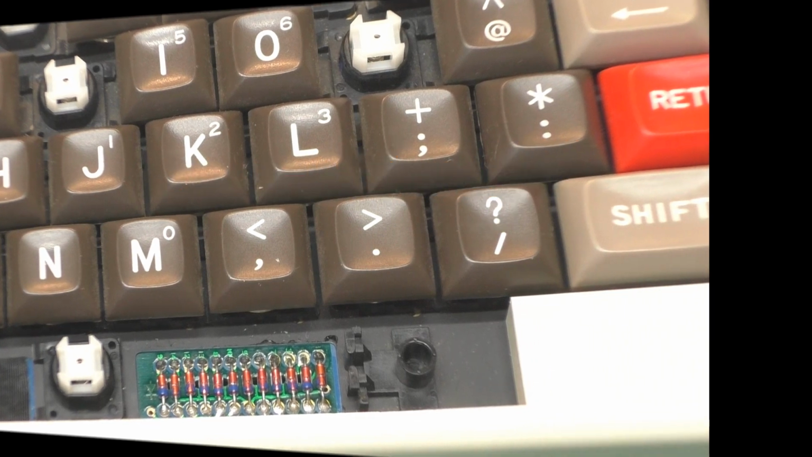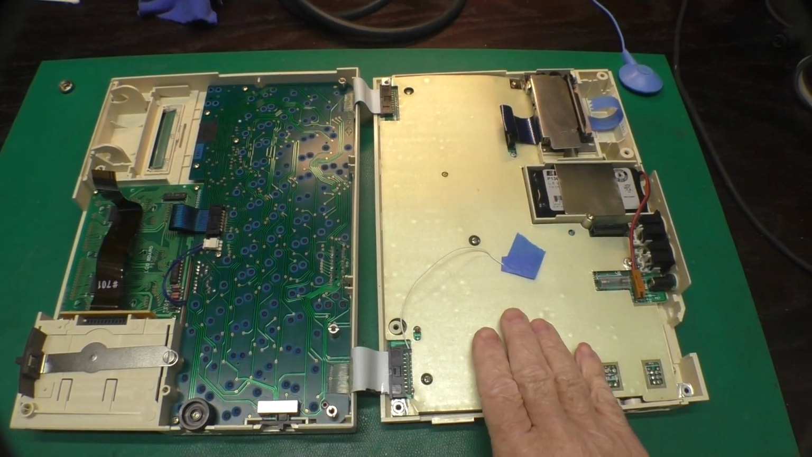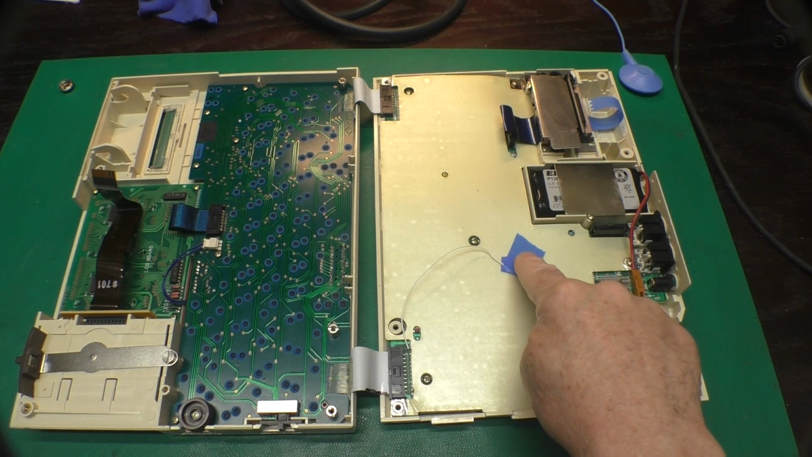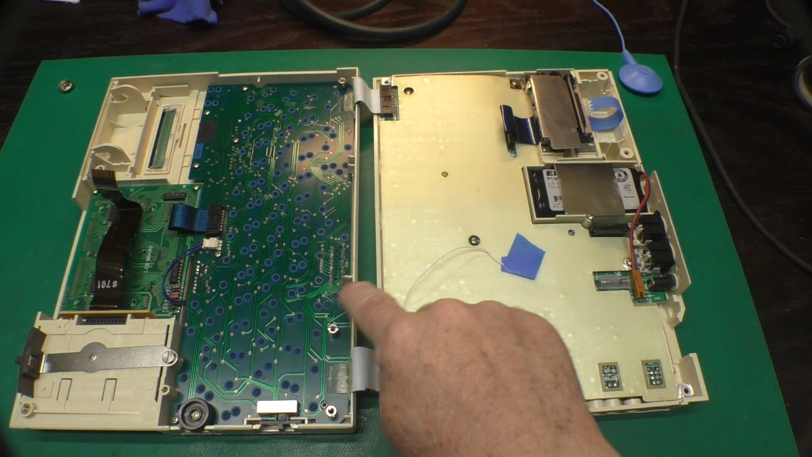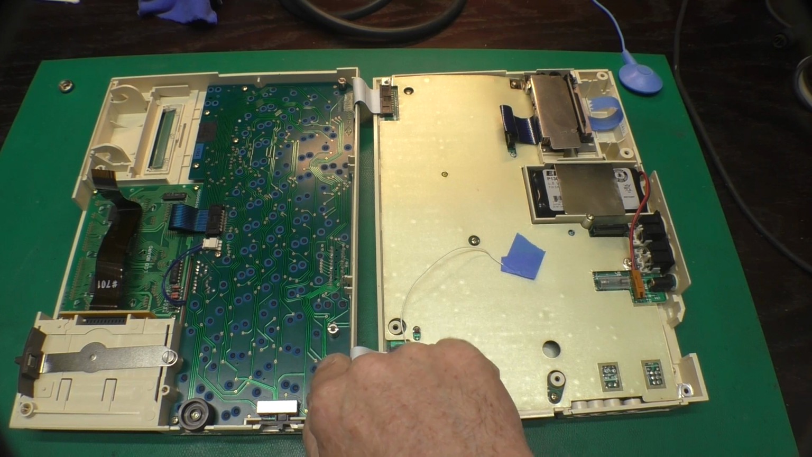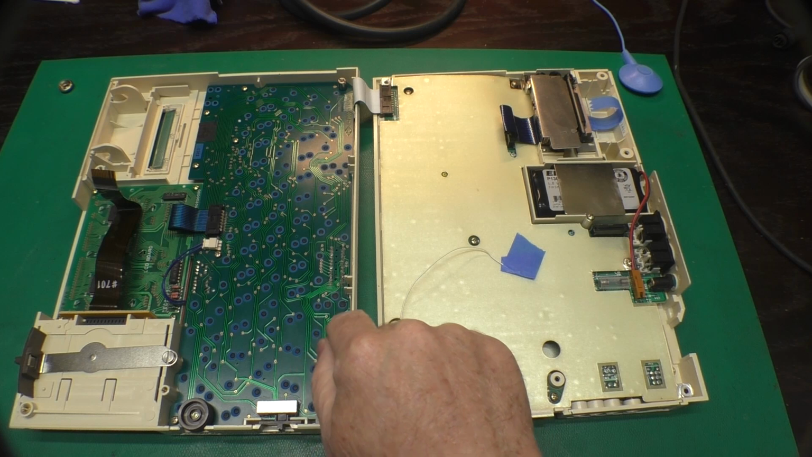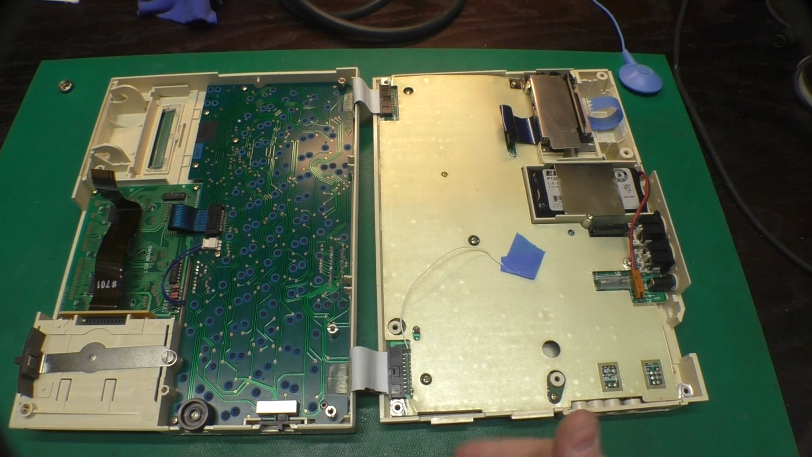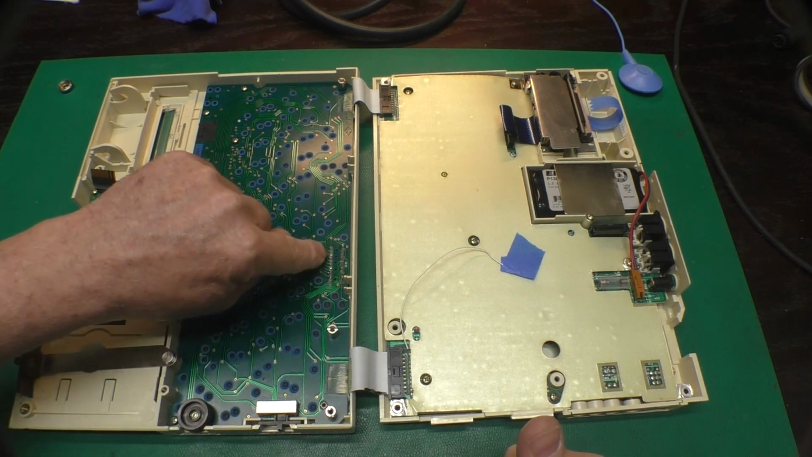Let's pop this guy open. Here is what the HX-20 looks like when it's open. This wire I've got taped over here was the one I soldered in to replace the bad connection in this ribbon, which is on this side. And fortunately, there's a via over here we can solder to,